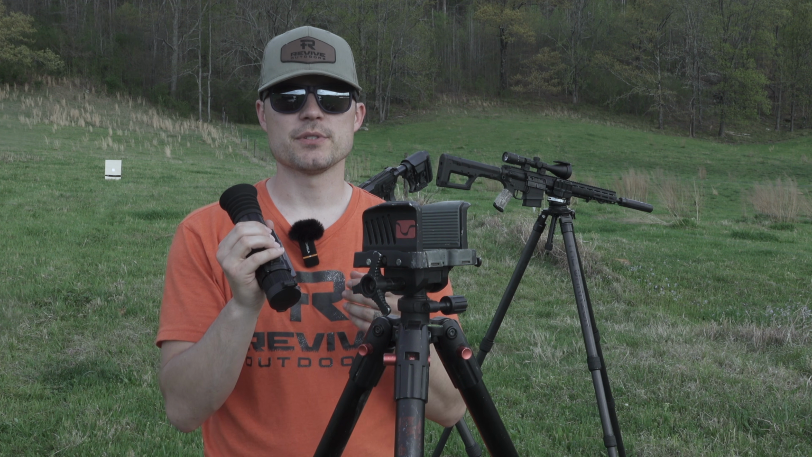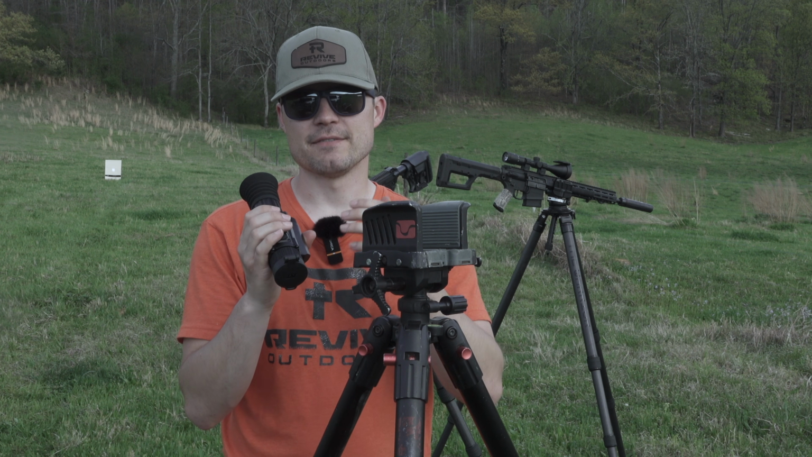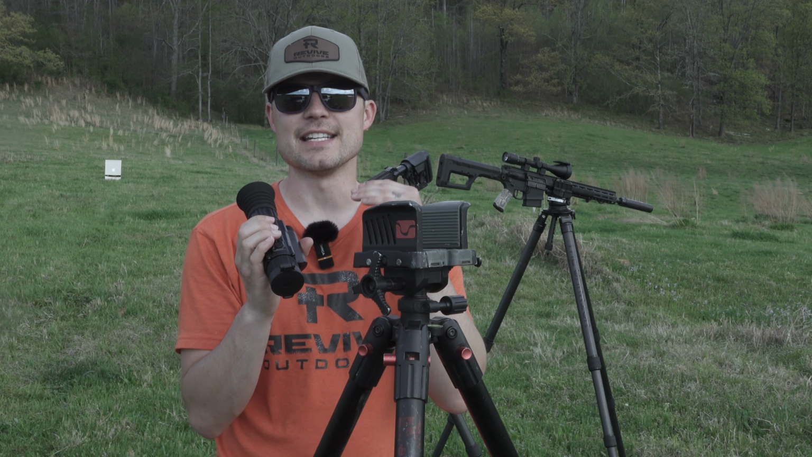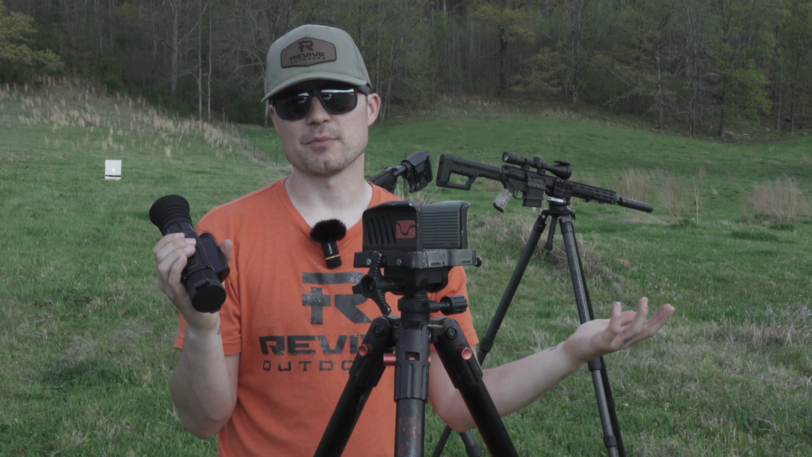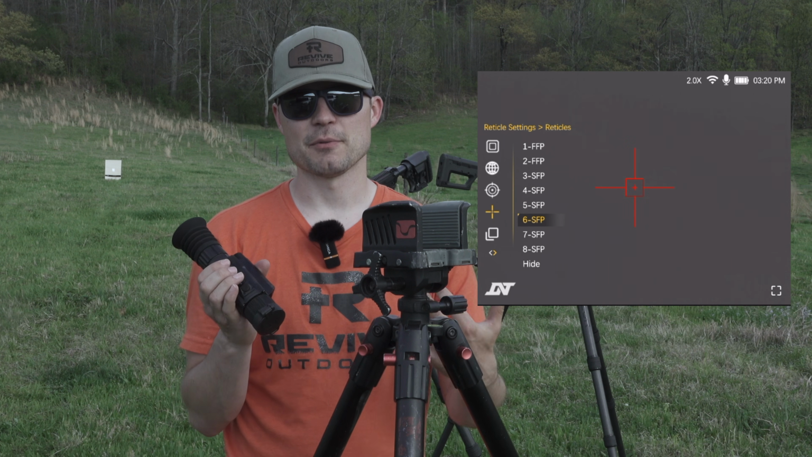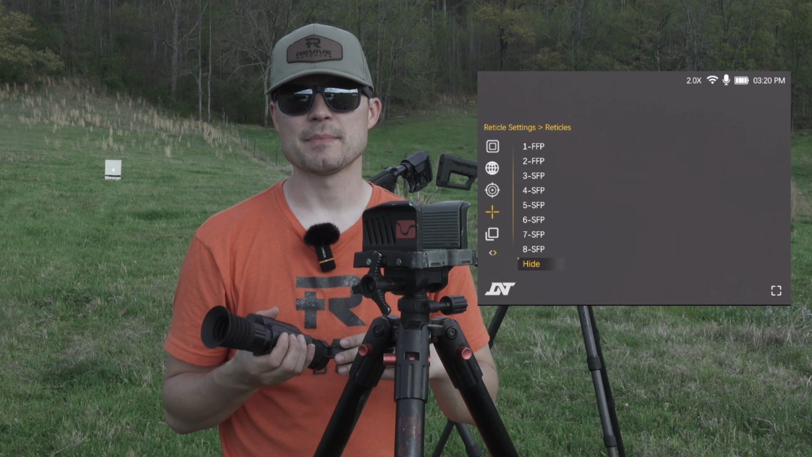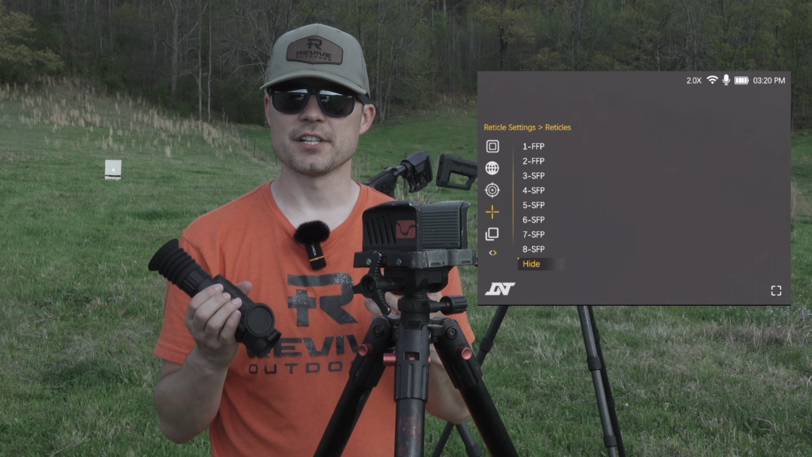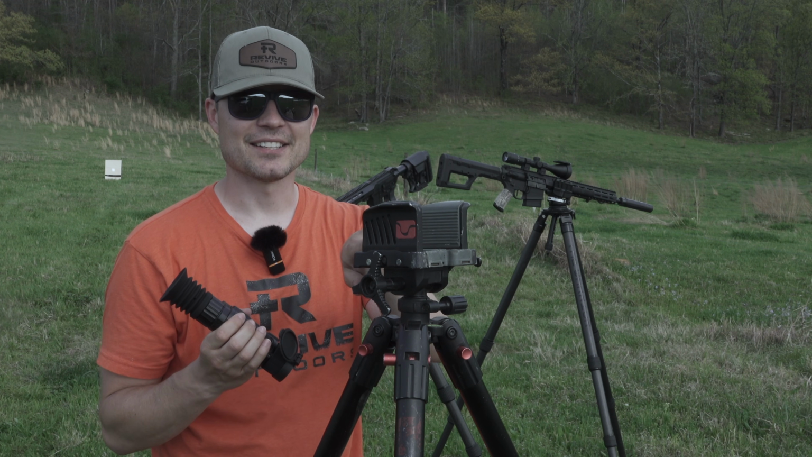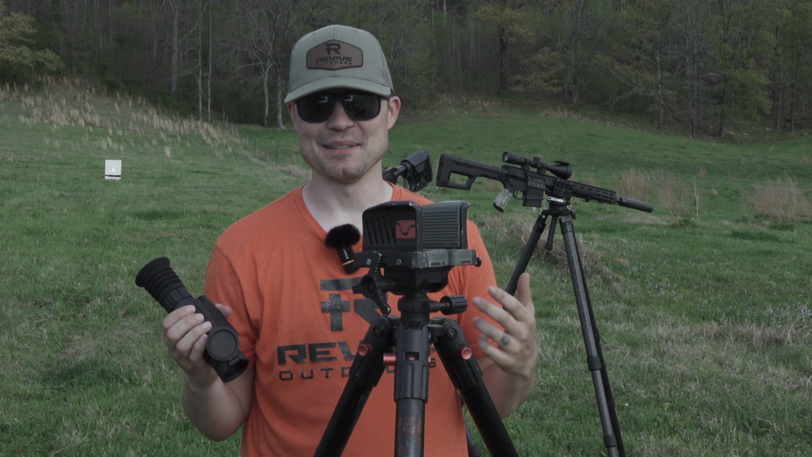And so what you're going to do is navigate to the reticle options. You're going to have a variety of different reticle options as you go through there, and what you want to do is navigate to the no reticle, unless you for some reason want to keep a reticle up in the screen when you're using it as a scanner. For me personally, I want everything out of the way. And then once you have it set up without that reticle, you're going to just hold that menu button down and back out. But what we'll do now is we'll lock it down in this tripod. We'll look over at the cows and the horses, and you see what that image looks like.